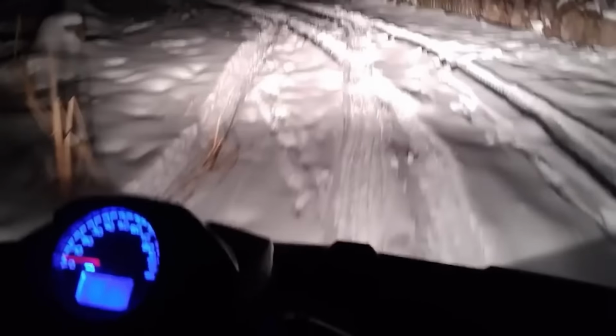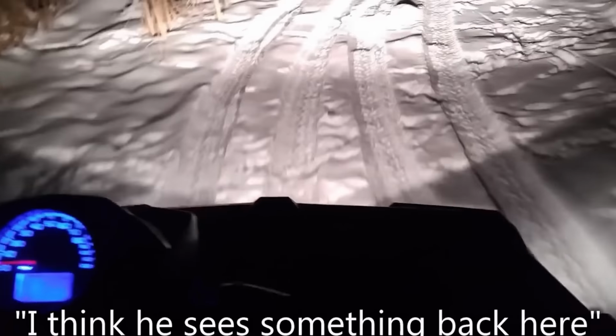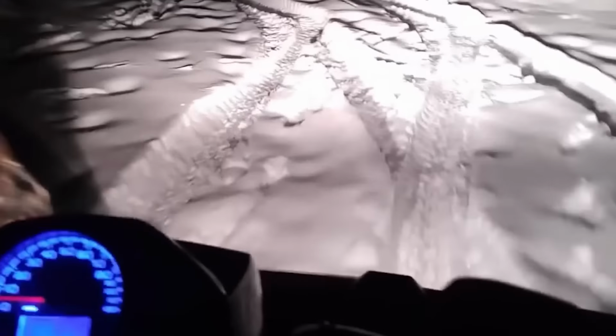Two friends were out for a night ride on their snowmobile in the Canadian wilderness, and they ended up having an unforgettable experience. This video, likely recorded with a GoPro or a mobile phone, shows their snowmobile traveling through the snowy forest. The light from their vehicle illuminates their path, and they have their loyal dog with them. They're having a good time, riding through the snow, when suddenly, their dog starts barking and acting anxious.